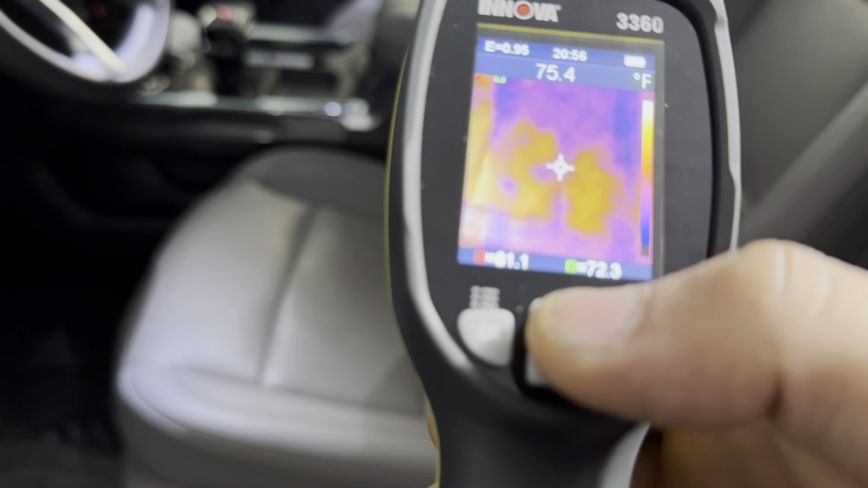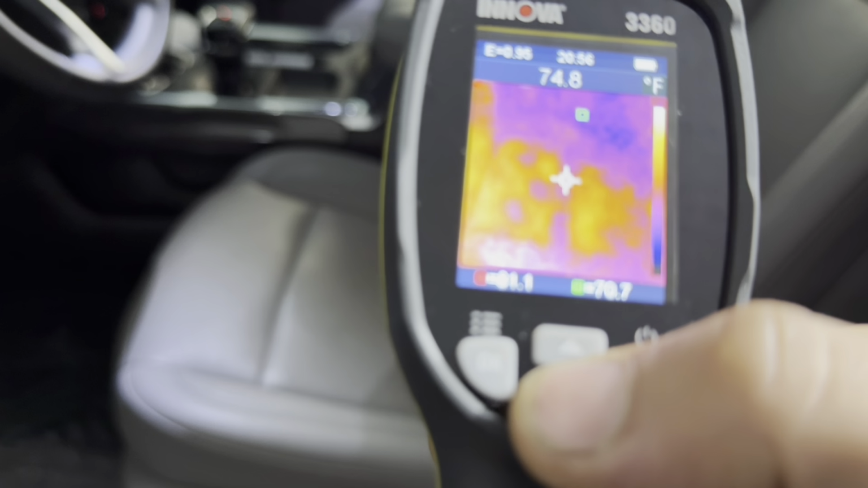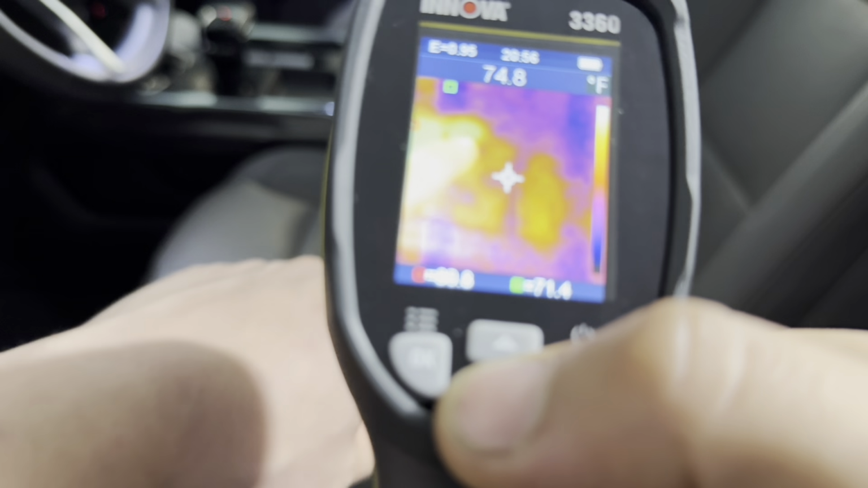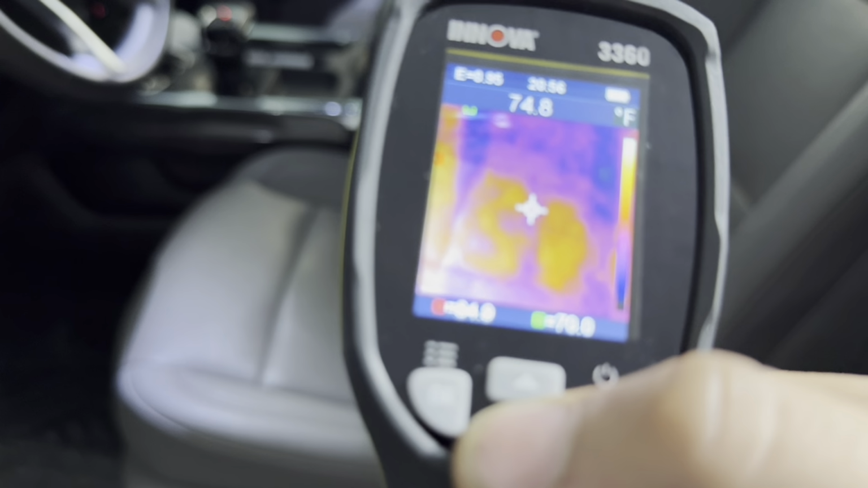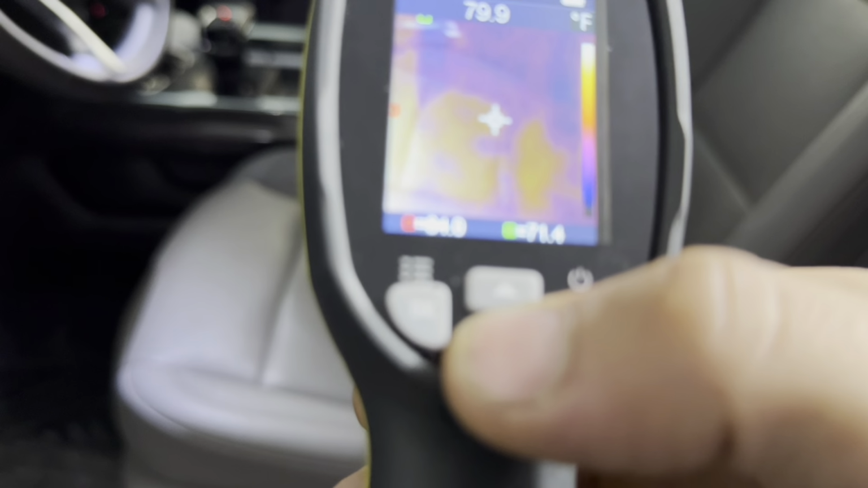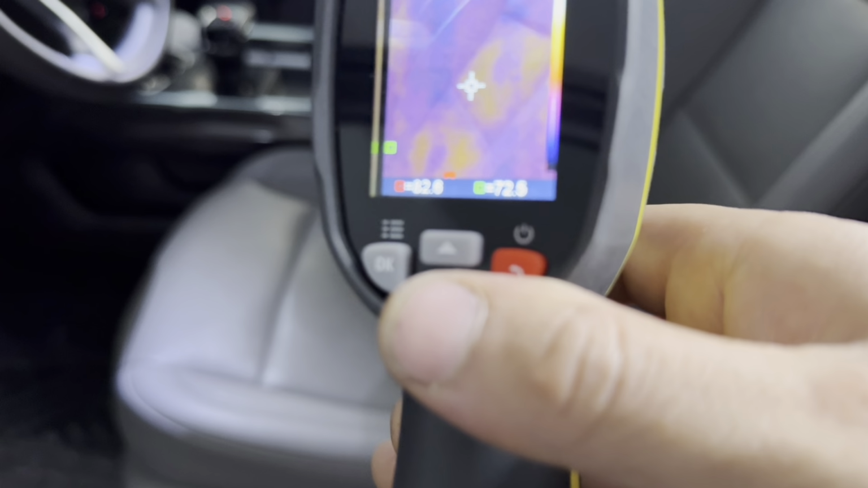And then if we go more, now we can see it better. You can see the middle of the seat right there. It's getting hot right in the middle. And then nothing around it because there's no heater on the sides, just in the middle. So we can see that. And then if we go up here, we can see the back one too.